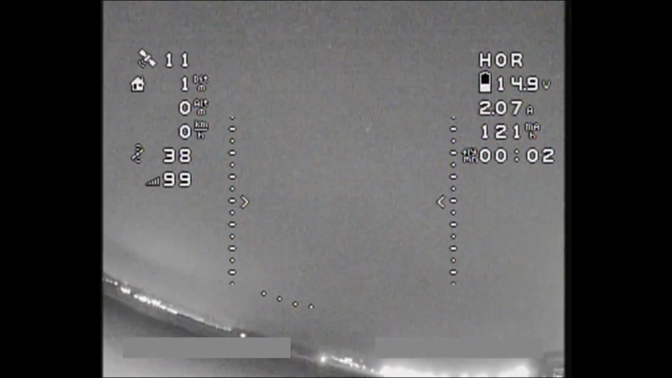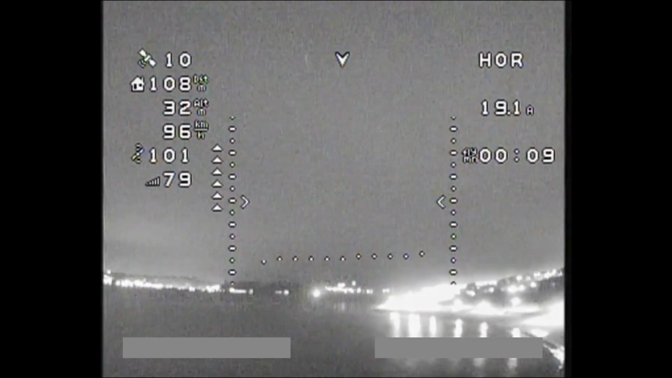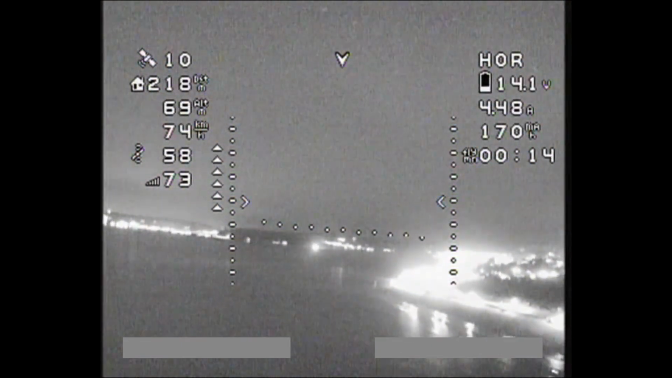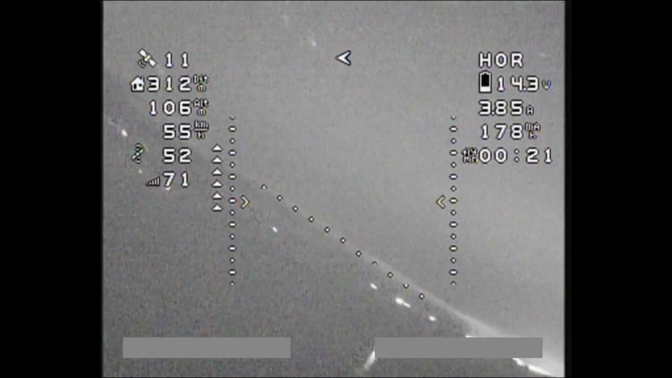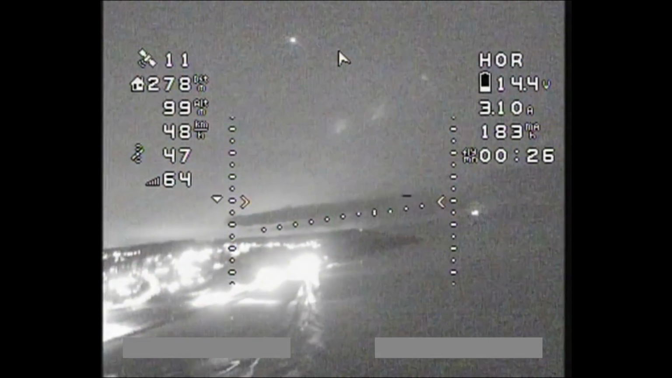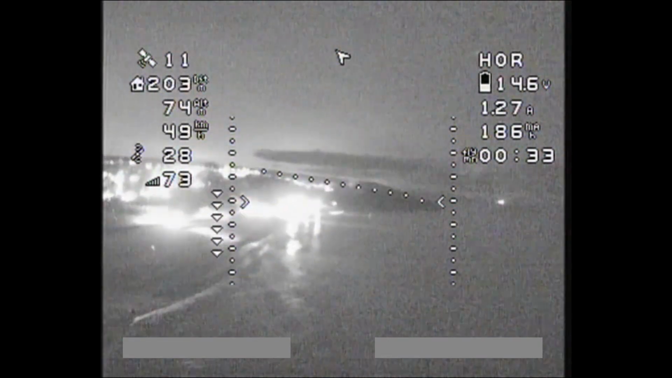Now I did also do a couple of other flights that I just want to very quickly talk to you about. So I did do another night flight, this time down at the beach. And the reason I'm mentioning this is because I discovered a weird quirk of the Caddx Infra: it's so good at taking light and magnifying it. If you fly somewhere that's got a lot of light, even at nighttime, it actually makes it a little bit hard to see where you're going because everything gets so washed out.